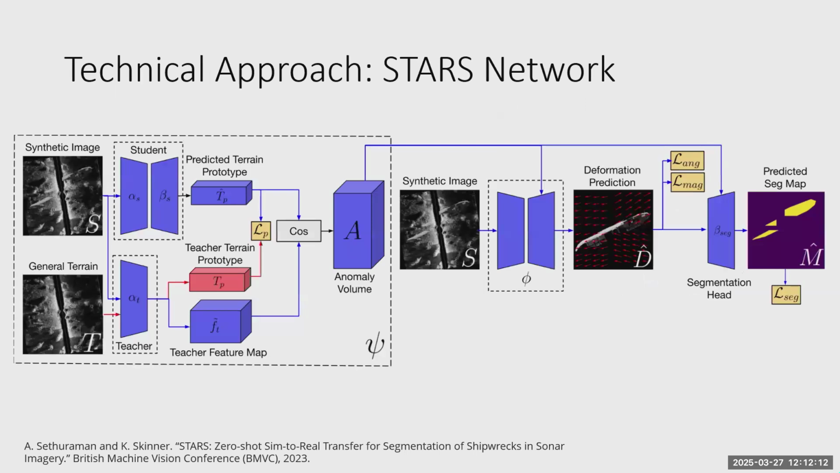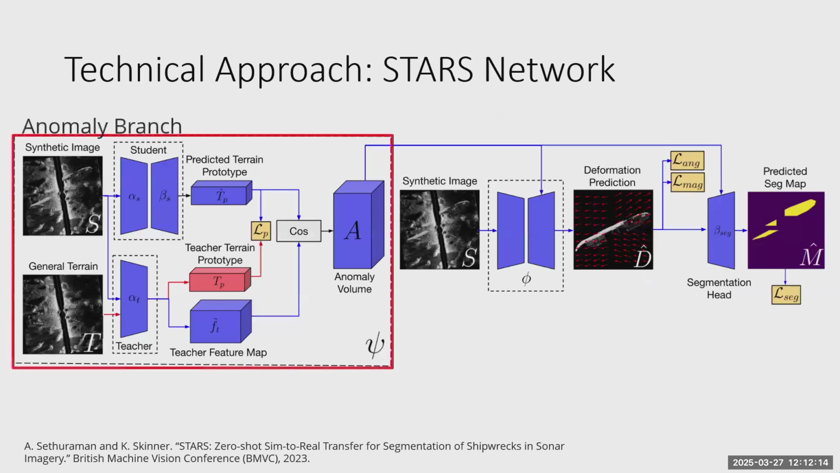So STARS has two main components. The first is this anomaly branch. So the anomaly branch is the student teacher network. And again, it's inspired by anomaly detection frameworks. And what it does is it sees a lot of examples of real terrain with and without ships and simulated ships, and it tries to essentially detect anomalies in the terrain, right? So if you see a lot of examples of real terrain, the anomaly detection is hopefully looking for something that looks different than that. But in our case, it's targeted because we have some simulated examples of shipwrecks.